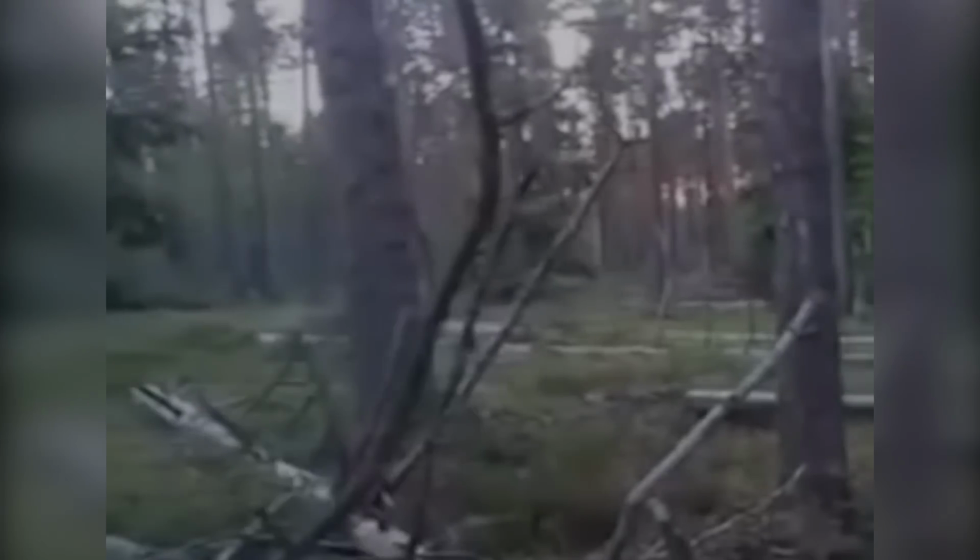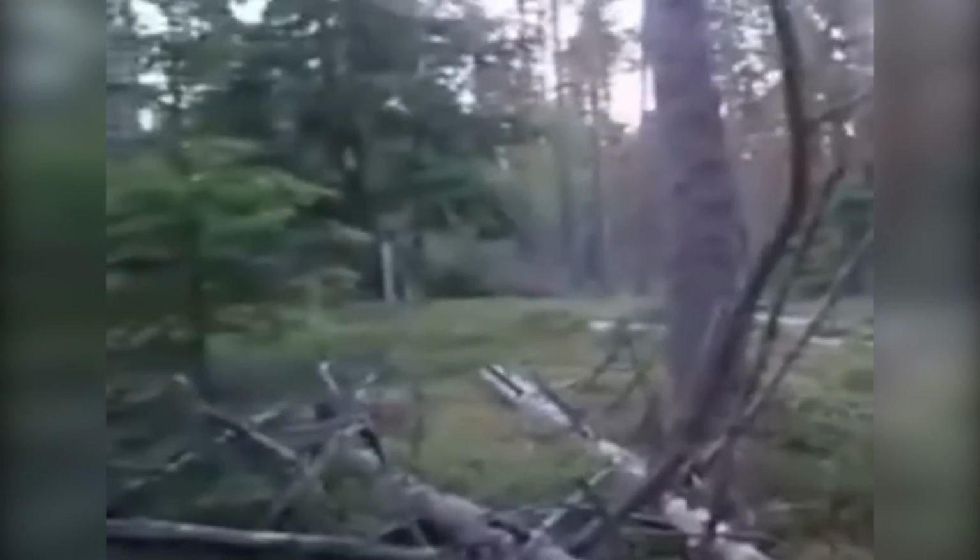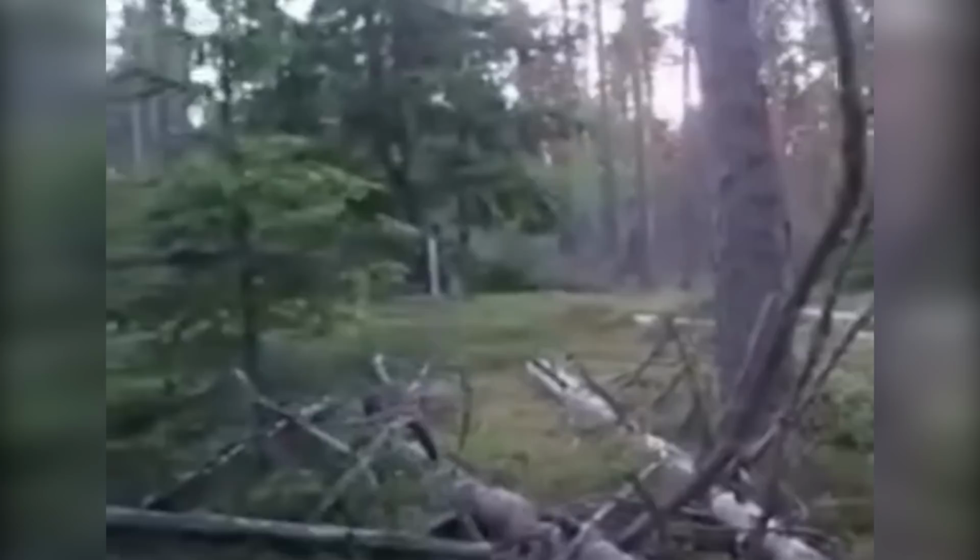A large and ominous-looking predator emerges from the right into the camera frame. Moving almost too quickly to focus on it, it disappears in seconds from view.